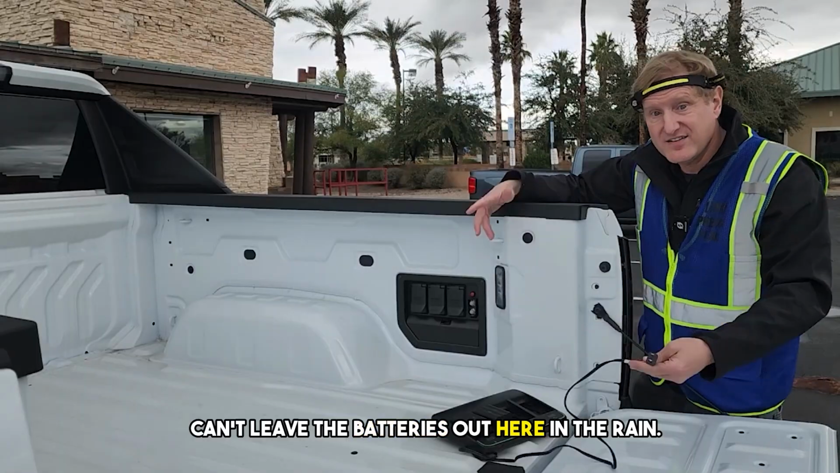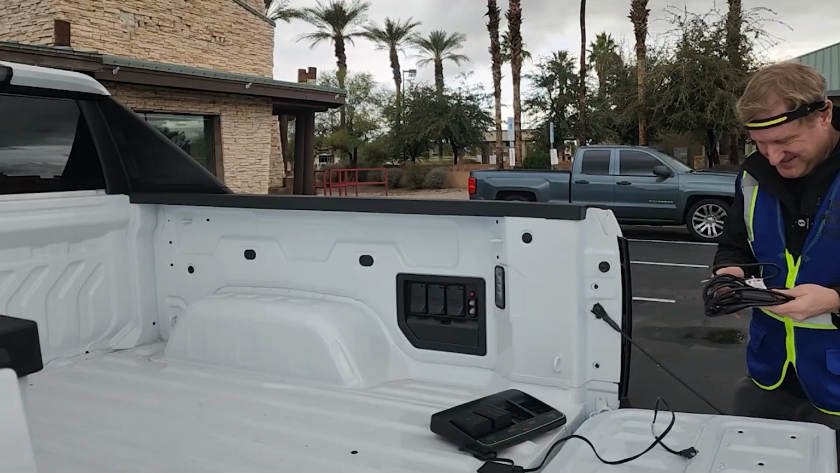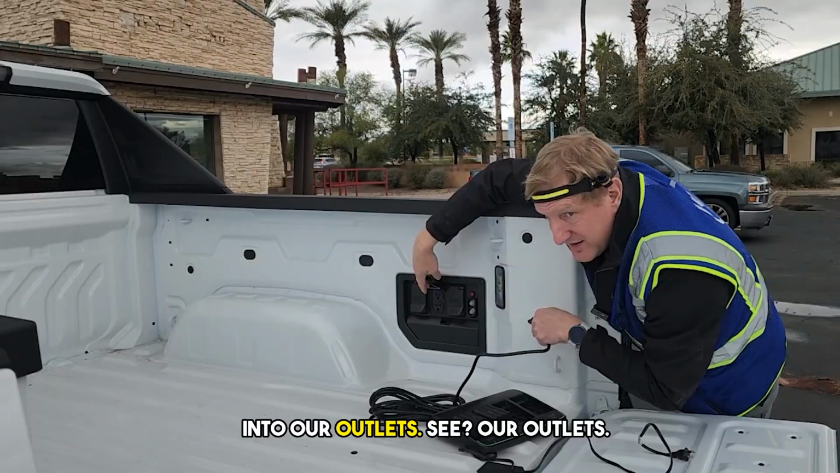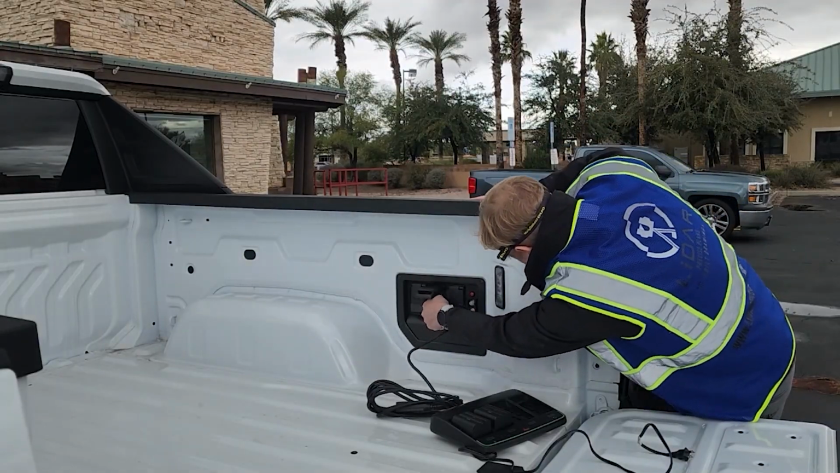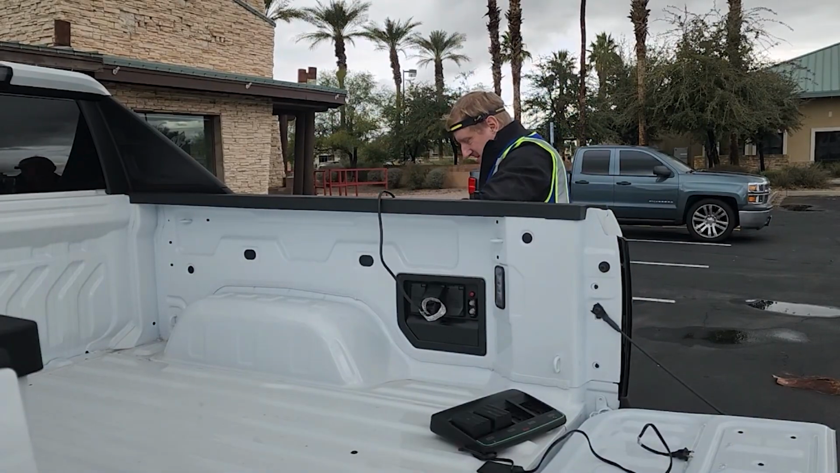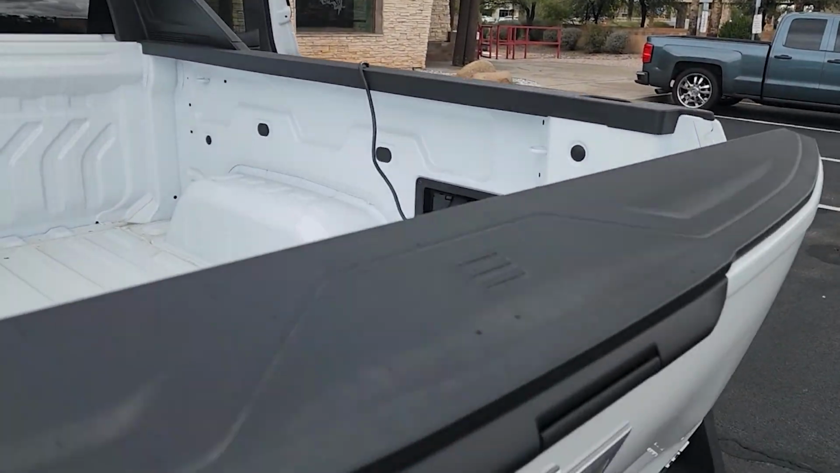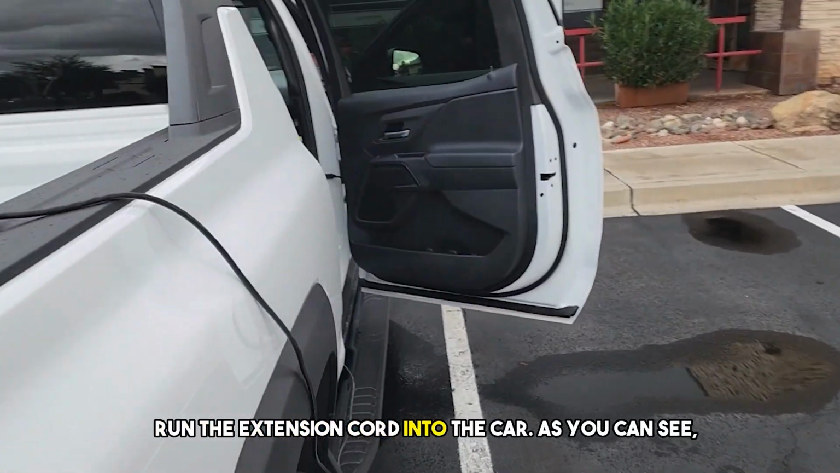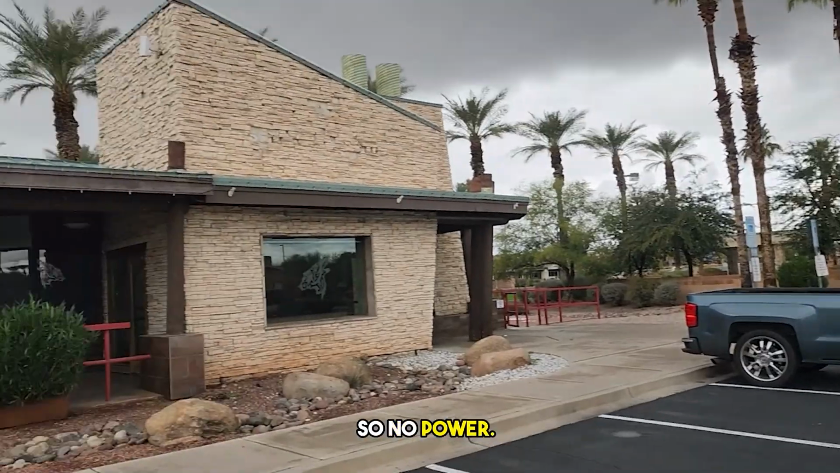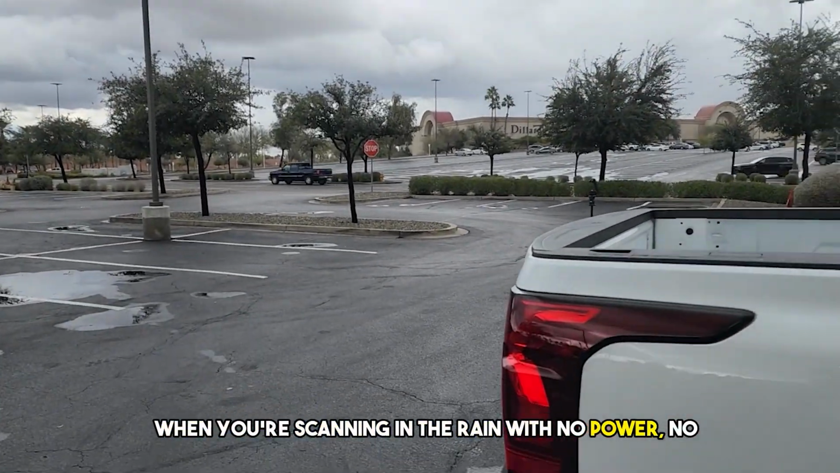You can't leave the batteries out here in the rain. Fortunately, I brought my extension cord. So here's what we do. We plug the extension cord into our outlets. See our outlets? And then I run the extension cord in the car. All right, there we have it. Plug in. Run the extension cord into the car. As you can see, it's raining again. So when you're scanning in the rain with no power, no problem.